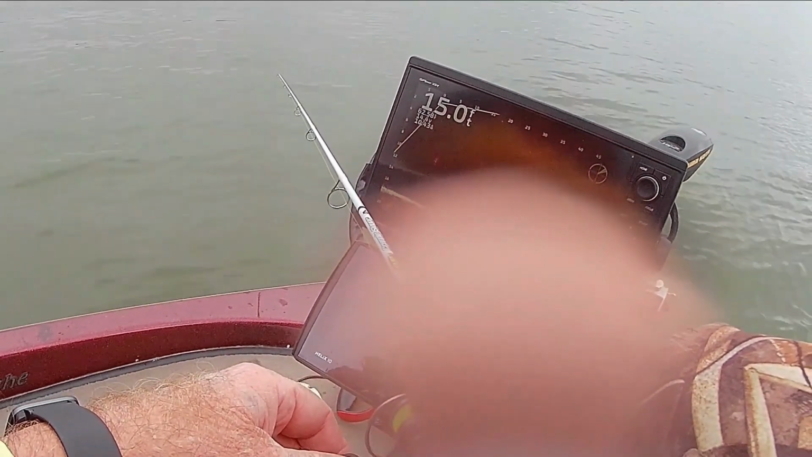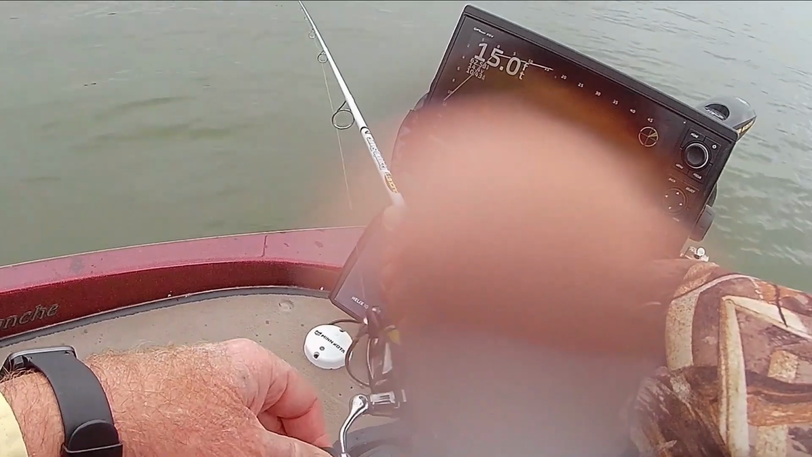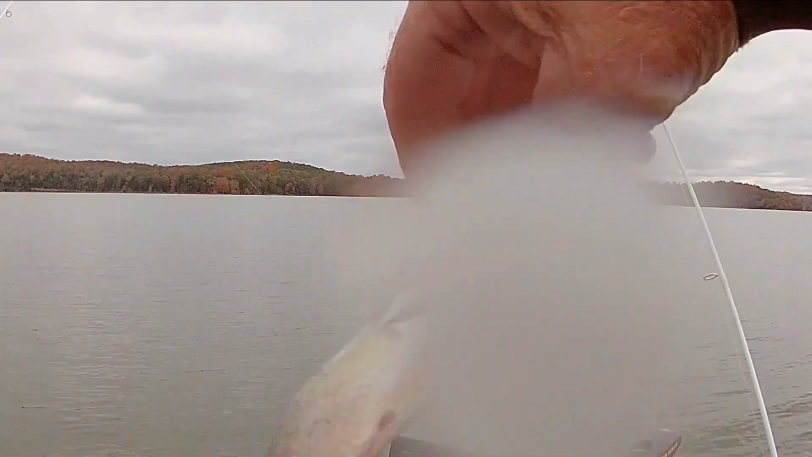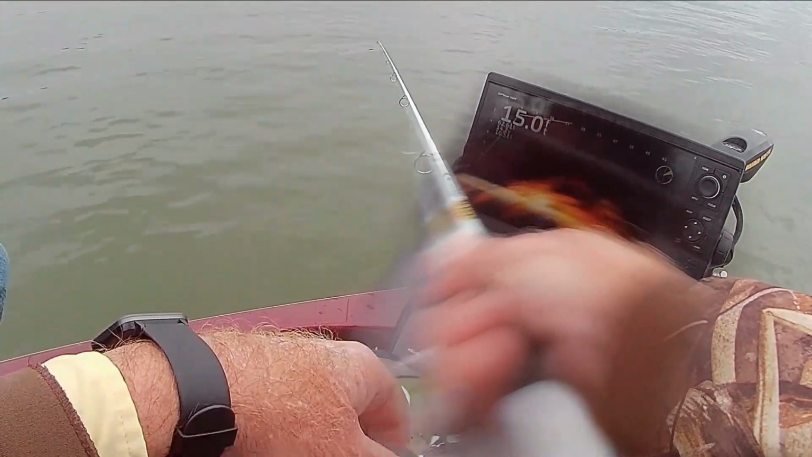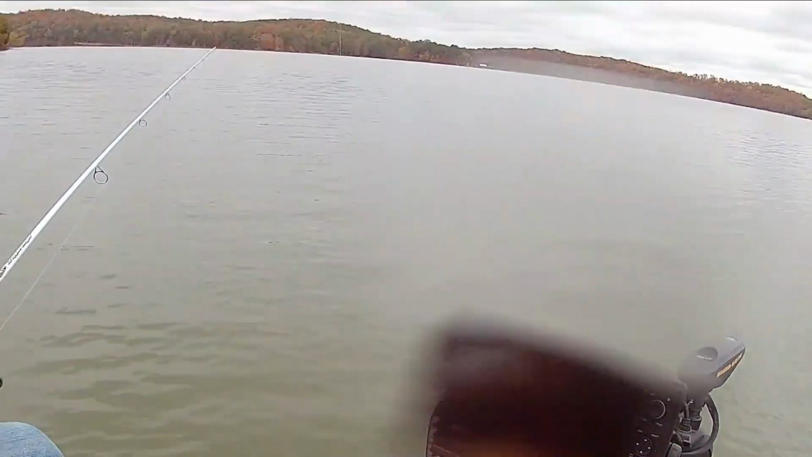One's right in there. Where y'all at? There he is. I seen him come out after it, little. If anybody follows it up. Yep, there he was.